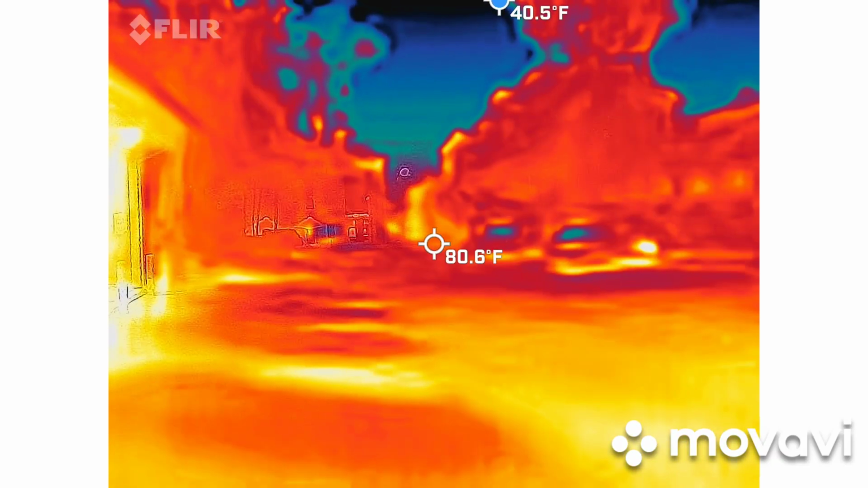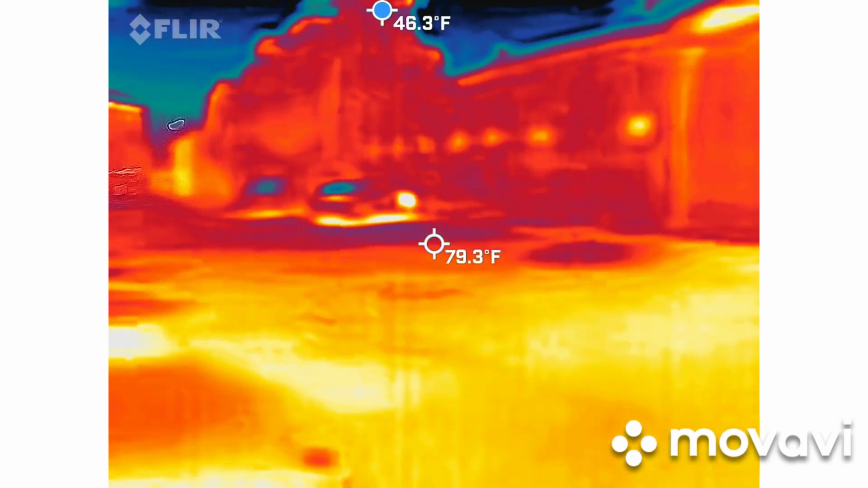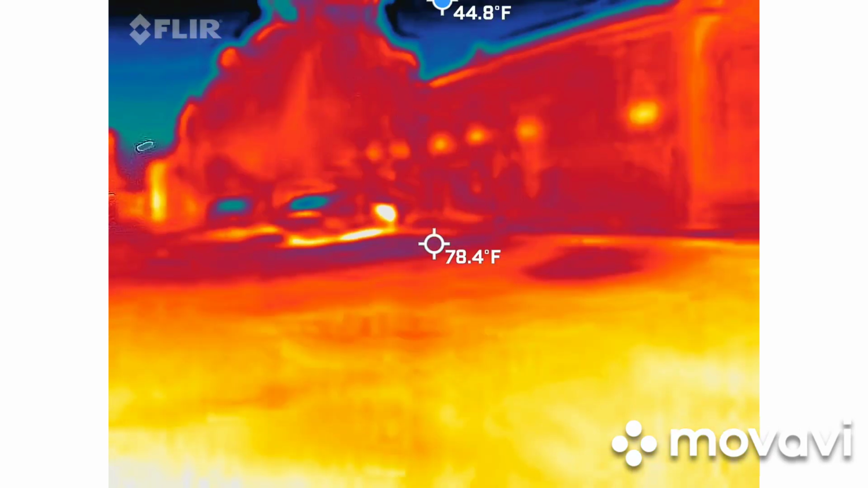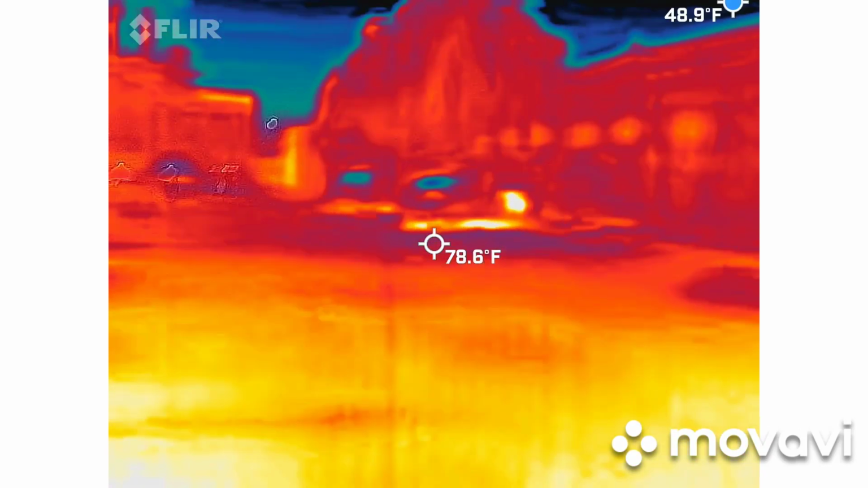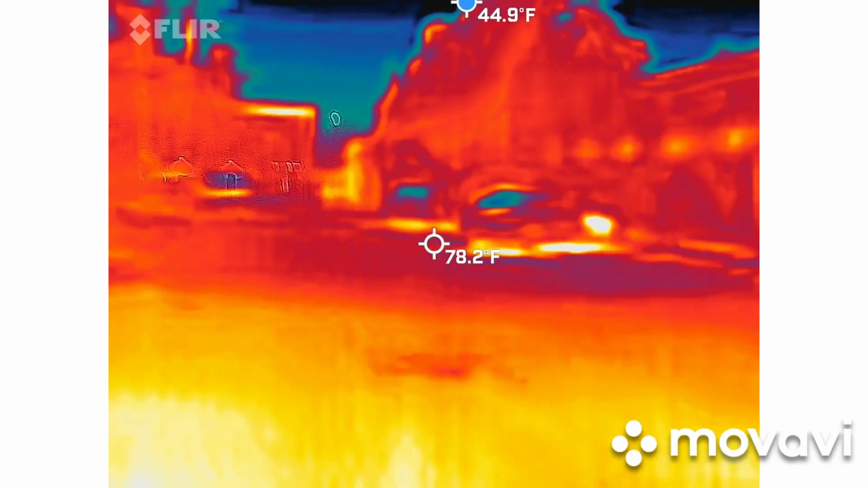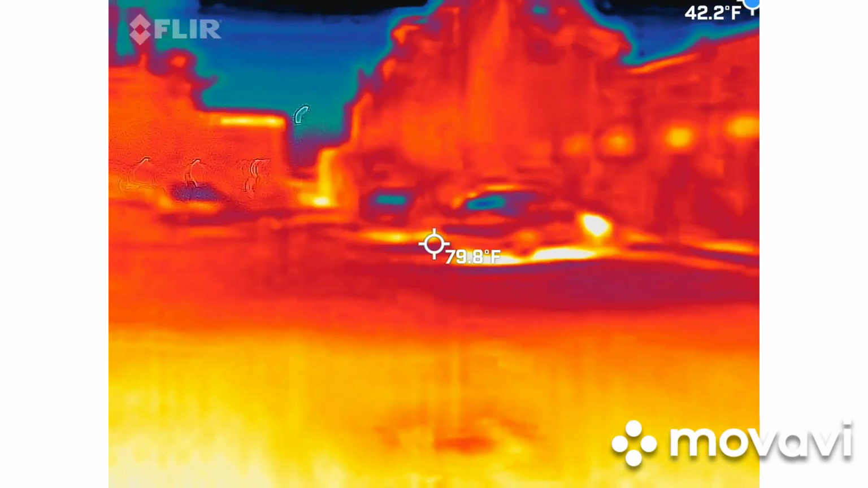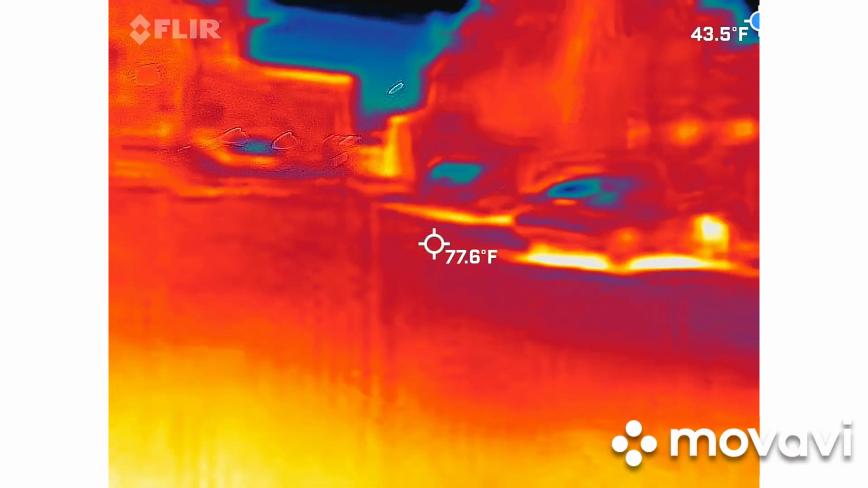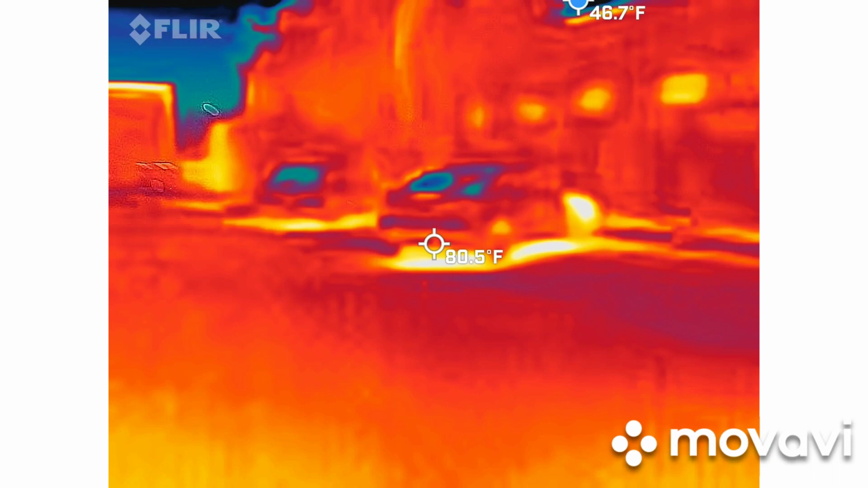Perfect. So let's just kind of walk slow through the rest of the slot so we can get to the next stop. And I'll let you know if I hear anything pop up out of it. Or figure something.